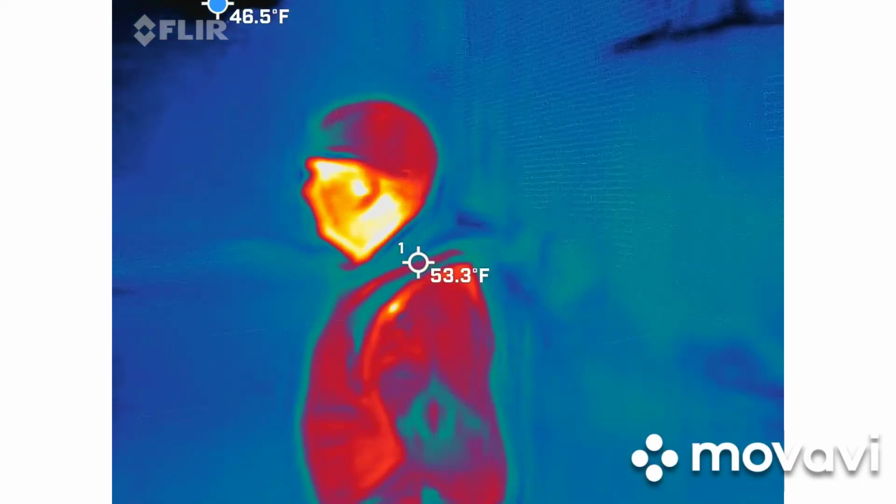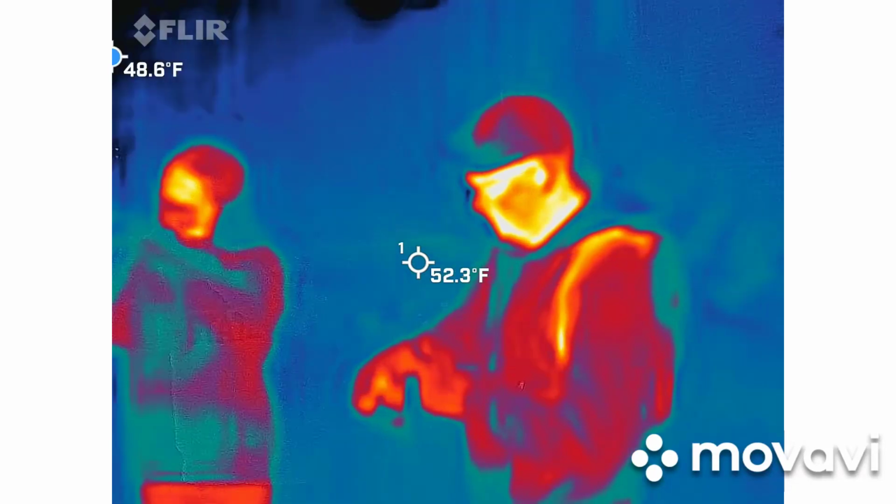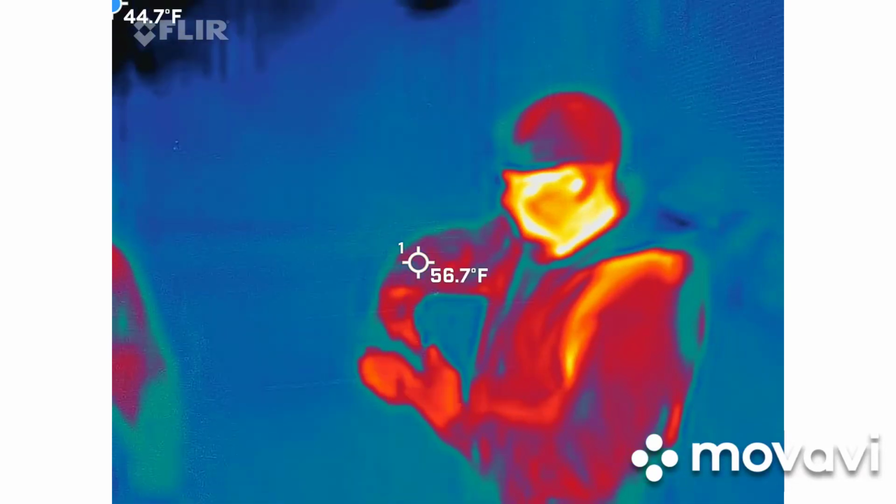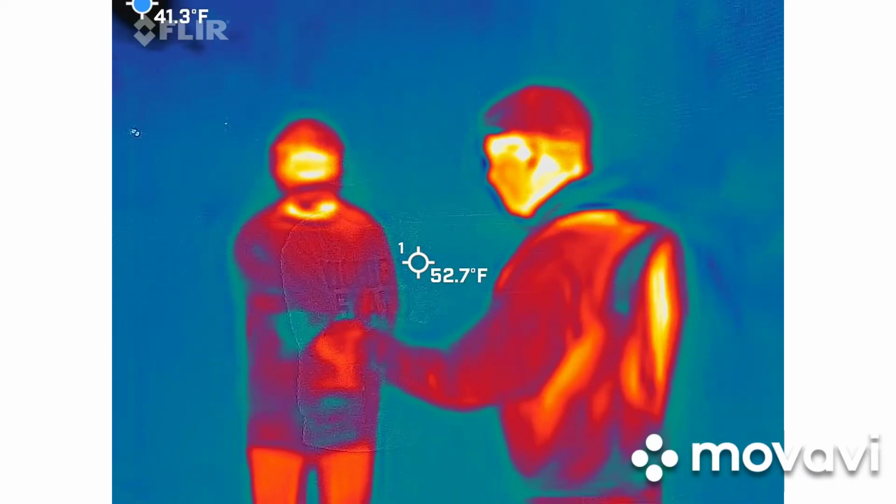Yeah. I got a little ghost picture thing. I said no battery. You're just killing all my batteries tonight. Hang on to the frame for me. Okay. Actually, let's go over to the wall.